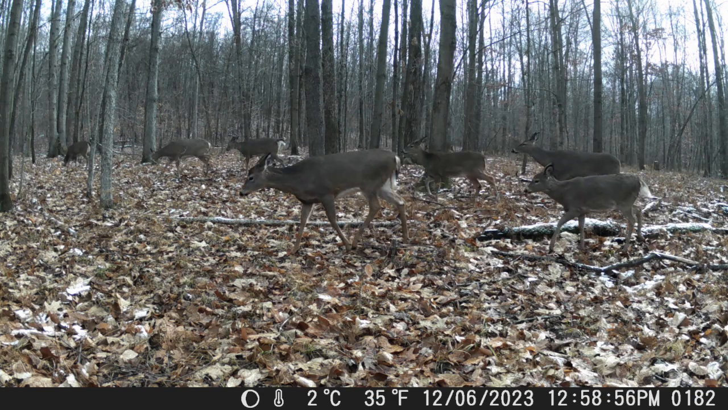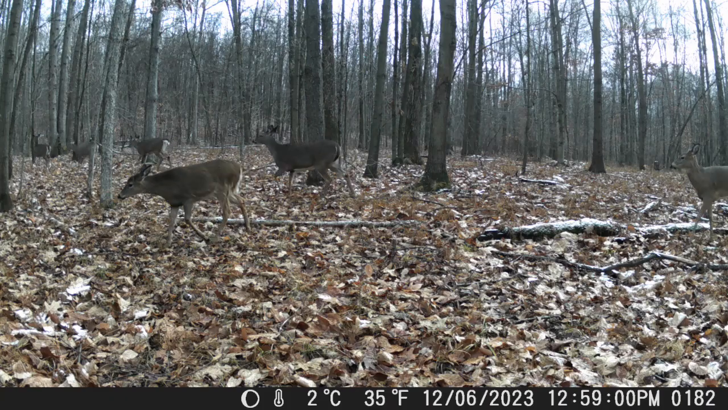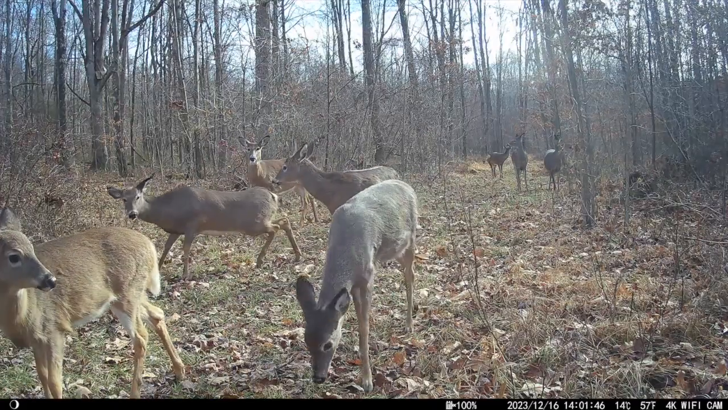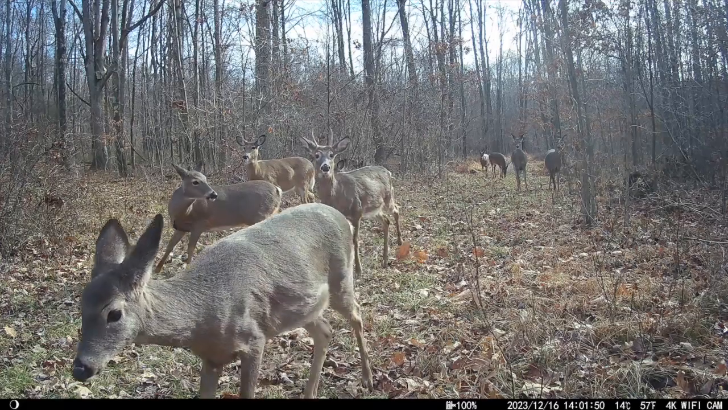The next category is what I'm calling the doe party. This year I really noticed that by the end of rifle season and shortly after rifle season, a lot of our does had grouped up into these bigger herds, and it was really fascinating to get this many deer on camera all at once. And this is not around any kind of a salt lick or any sort of a food source like that. This is just out in their natural habitat, them doing their natural things.